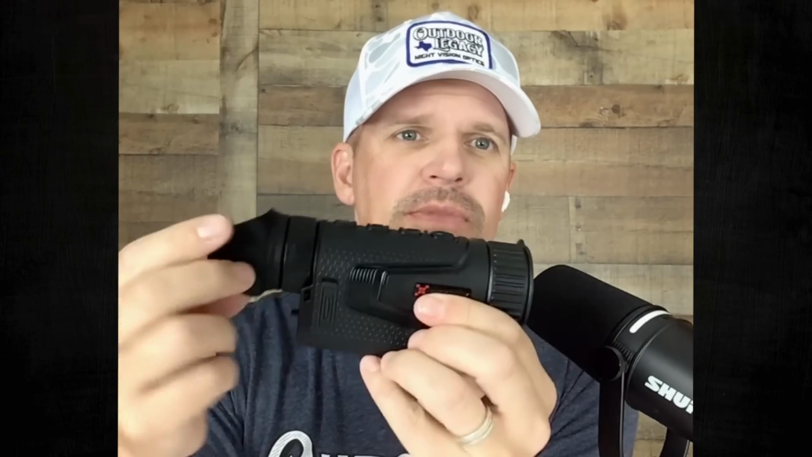I'll be honest, I don't really use it much, so I just flip the thing back, which is very easy to do. Right here, you will see this is your diopter focus. So that is how you focus the display screen to your specific eye, whether you wear glasses or don't, or need to wear glasses or whatever, you'll be able to focus that right up.